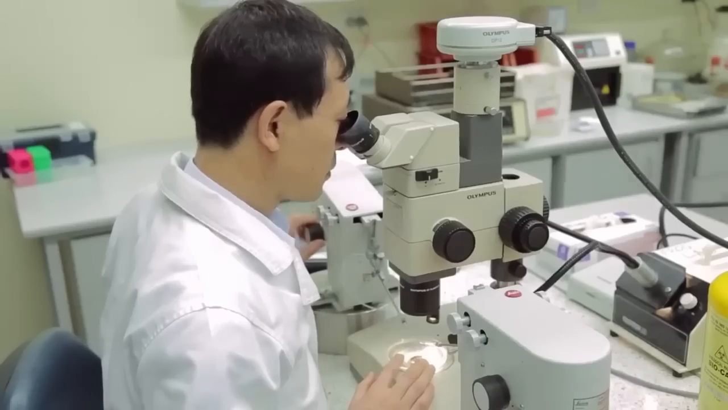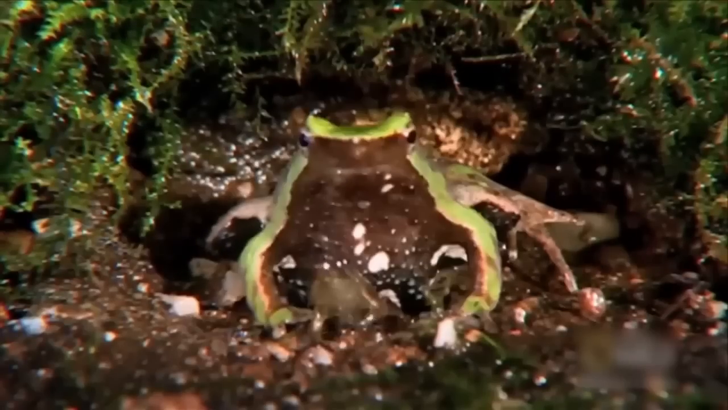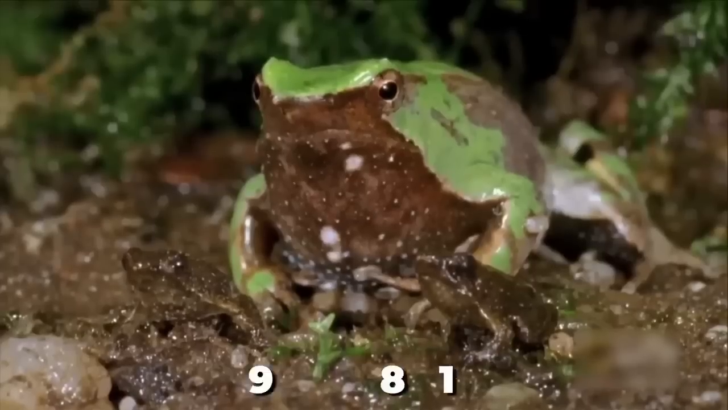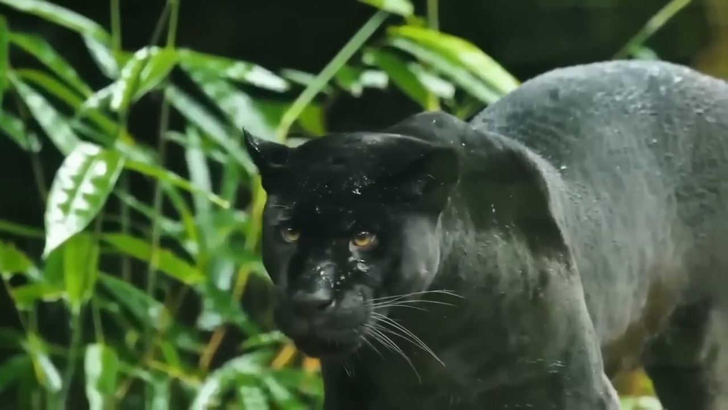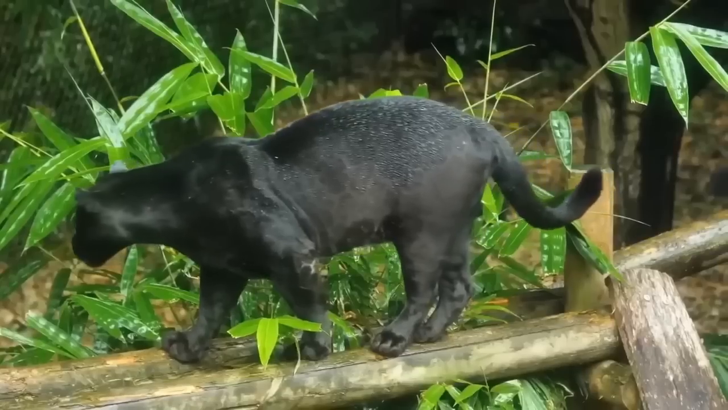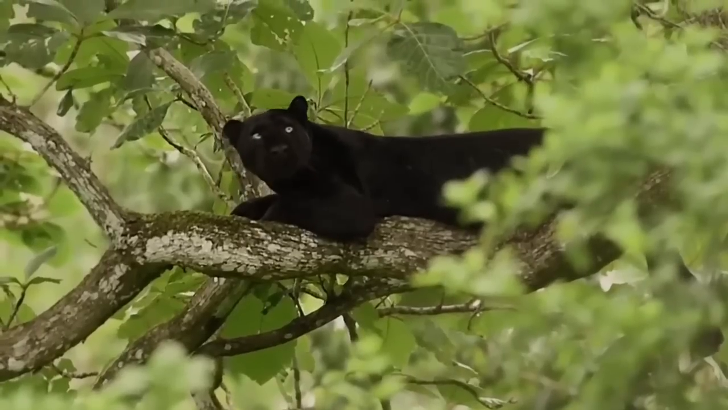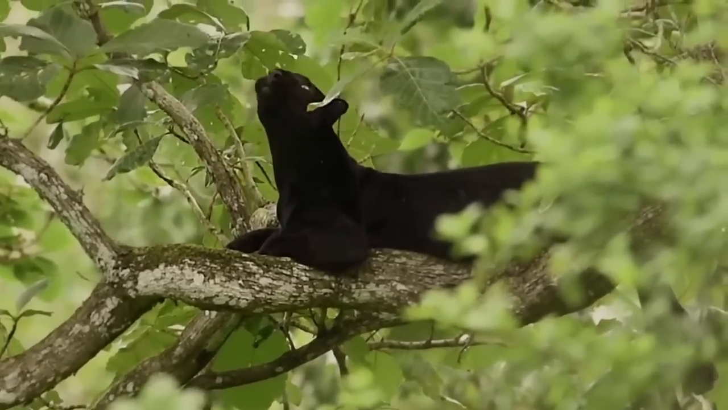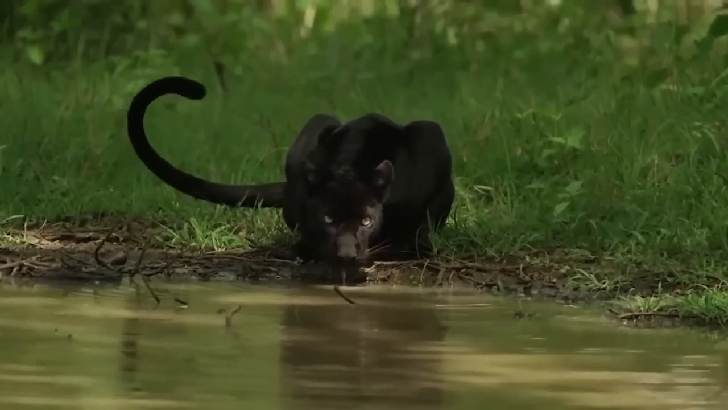Although intensive field searches were conducted, no more wild specimens were ever discovered after the last one was spotted in 1979 or 1981. The black leopard, also known as the black panther, is a melanistic color variant of the leopard and the jaguar, and as such, is not recognized as a separate species. Nevertheless, both species were formerly believed to be extinct.